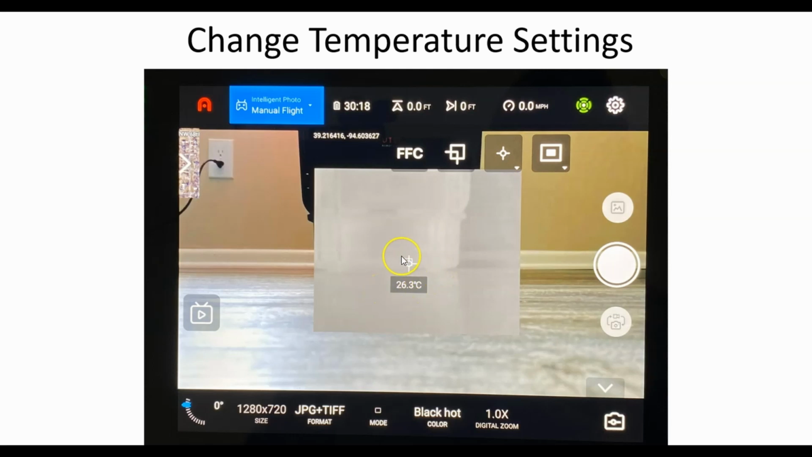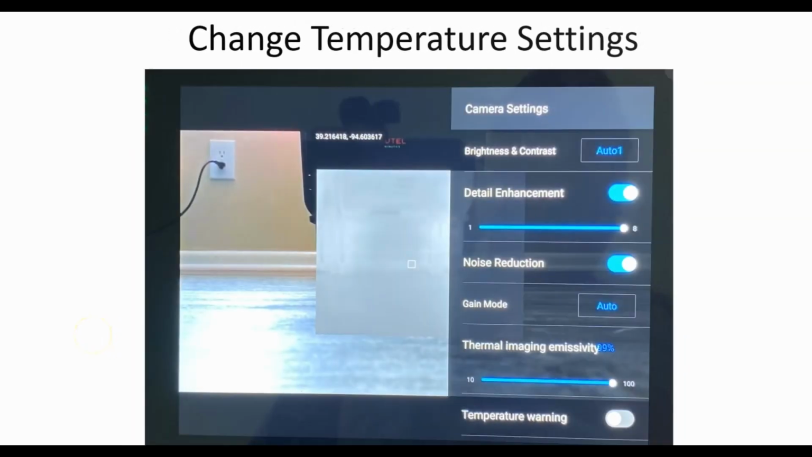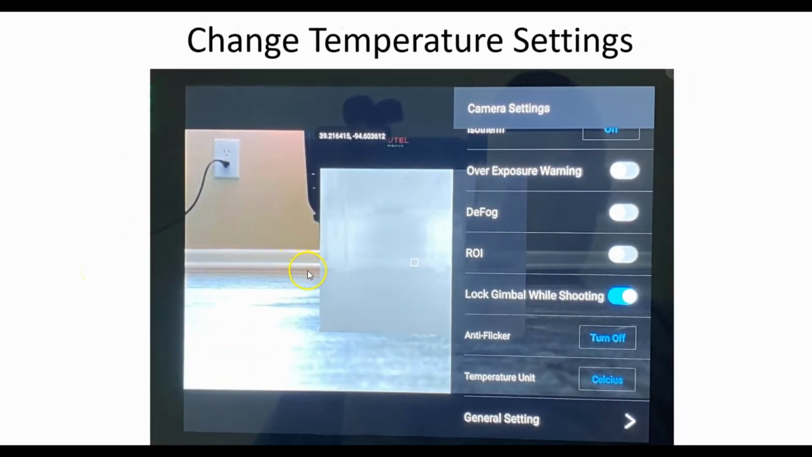So to change it from Celsius to Fahrenheit, the first thing you'll want to do is click on this camera icon. It may or may not look like a camera icon to you, but it is a camera icon. Once you click onto the camera icon, it'll take you into the camera settings. At the top of the camera settings, you can see the brightness, contrast, and some of the other things that are there. What you'll want to do is scroll down till you get to the temperature unit.